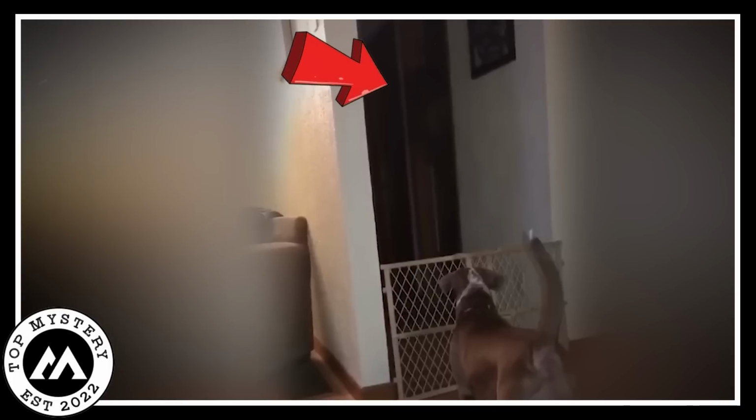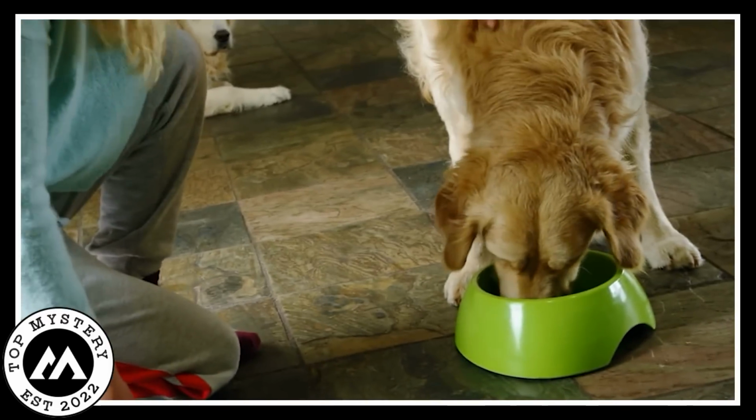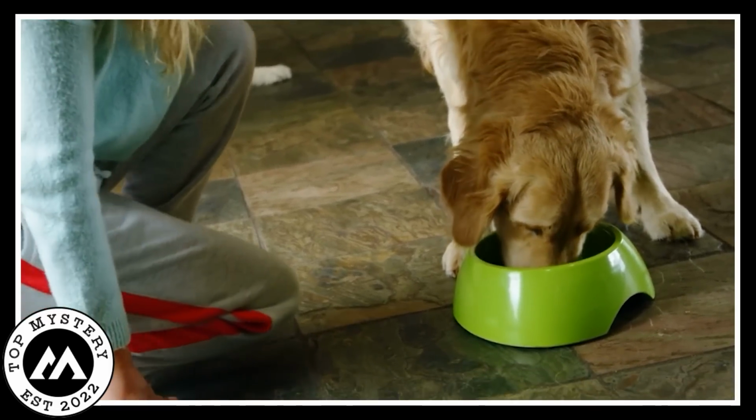Time passed and the eerie shadow moved, sending shivers down her spine. Fear welled up inside her, and she couldn't help but let out piercing screams. It was a chilling encounter that left her trembling and utterly perplexed. The woman's bond with her dogs had always brought her comfort, but on that unsettling day, her haven had turned into a realm of fear and uncertainty. As the mysterious shadow continued to shift and loom, her once peaceful home felt like an alien place.